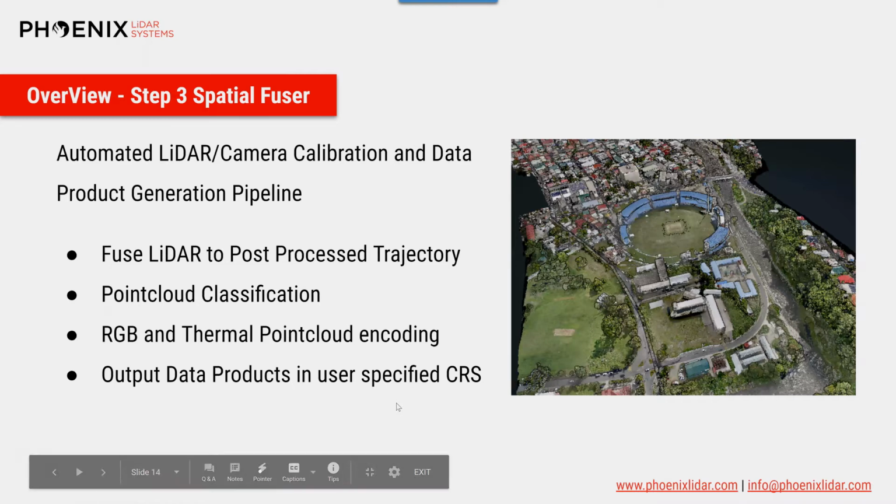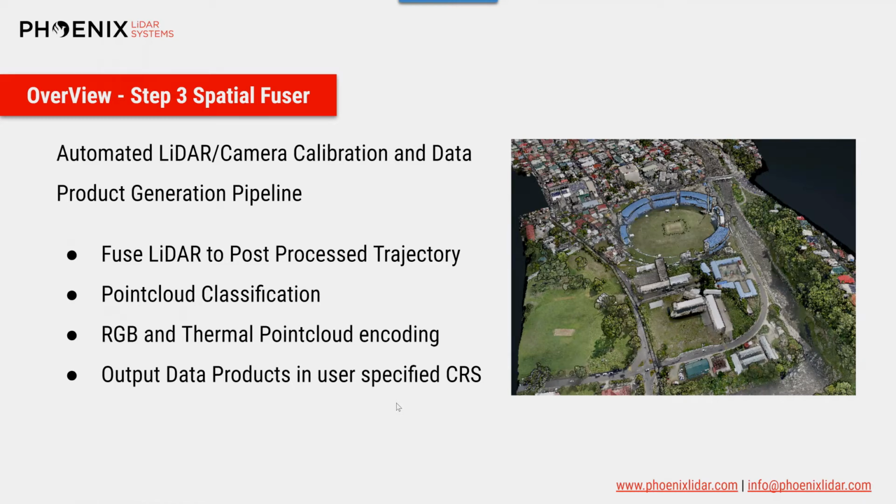All right, so step 3 is using our spatial fuser pipeline, and that is the automated LiDAR and camera calibration pipeline, along with our data production or data product generation pipeline. So what it does is it fuses LiDAR to a post-process trajectory.